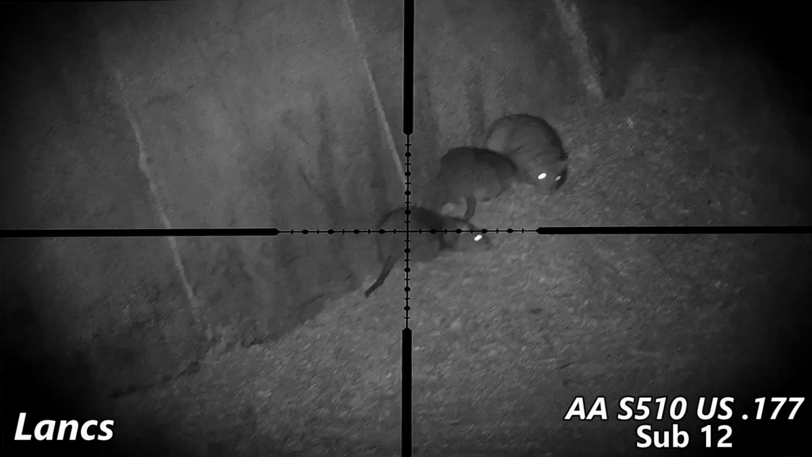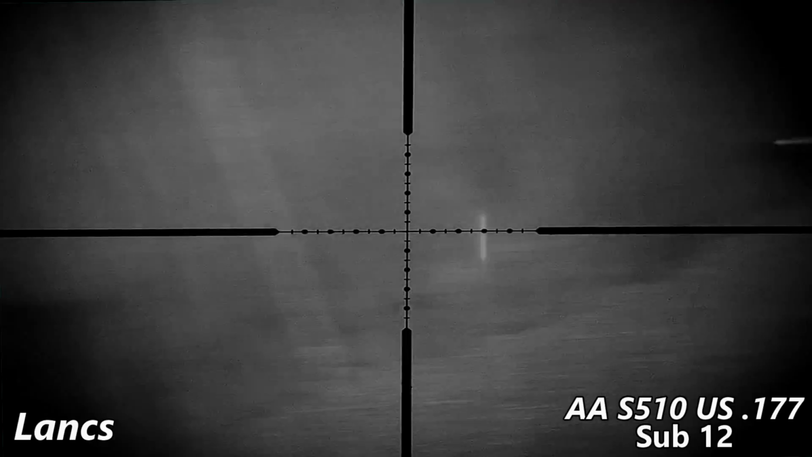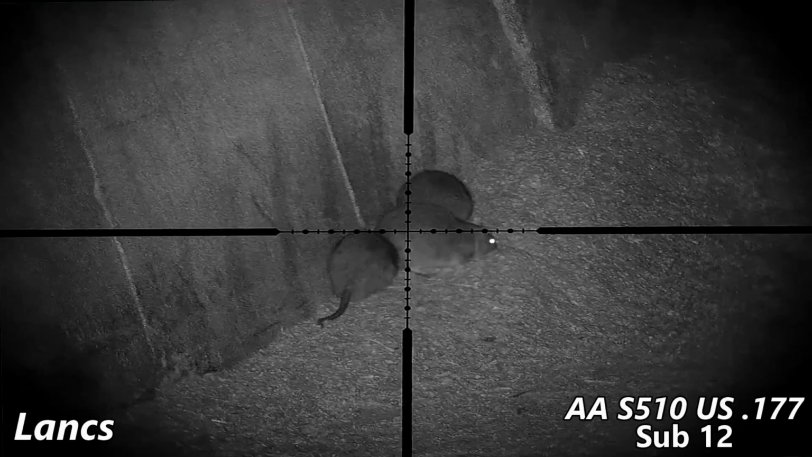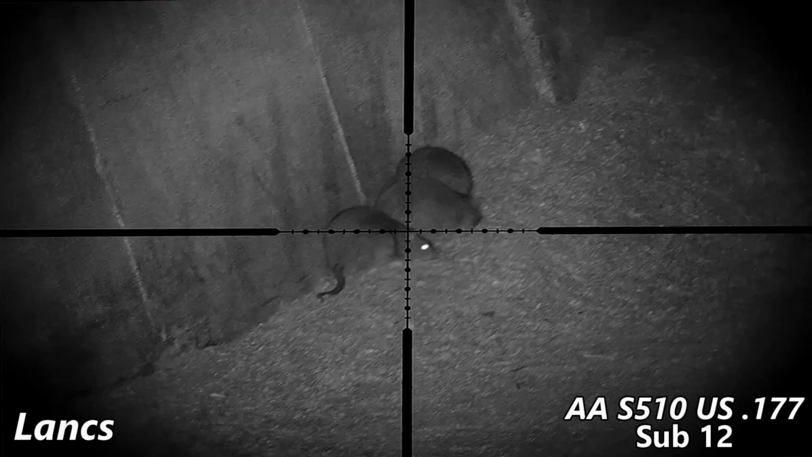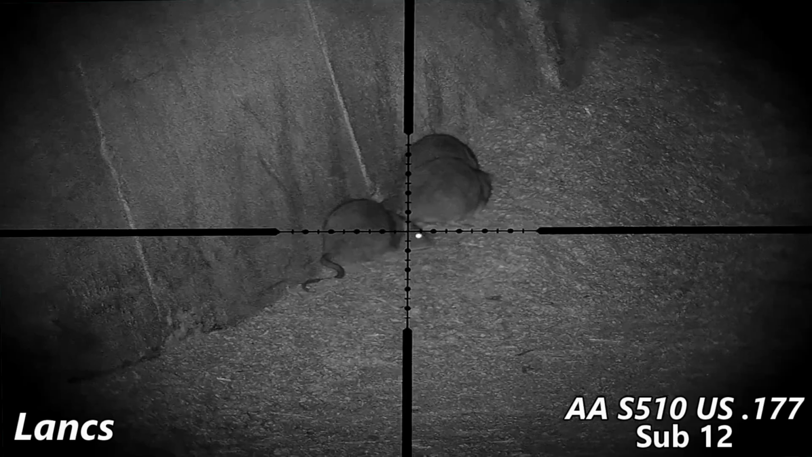You can see there's 3 rats here. Situations like this, I've got to figure out which one I want to go for first. So when I do finally pick the one I want to go for, I'll go for that. But then keep an eye on the 3rd rat that I shoot. Because it runs towards me really quick, I've got to think of my holdover.